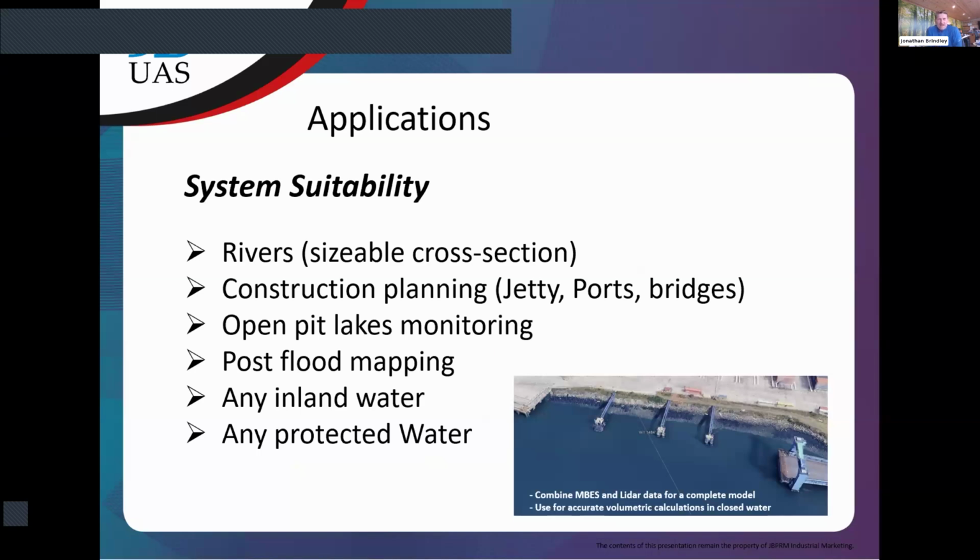So, applications, as far as the design goes, the system suitability, let's say. Rivers and sizable cross sections, as we mentioned before, fast flowing. It's not been tested so much, as we will see, but where you do need that density across the section, it can provide a solution there.